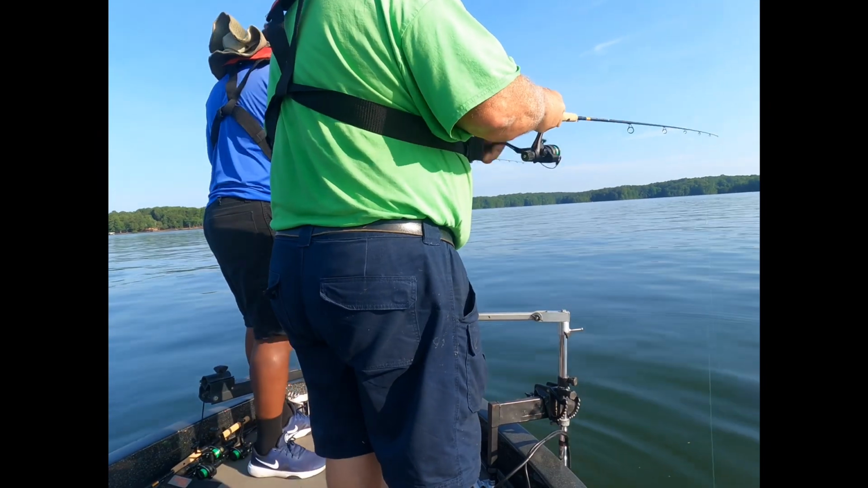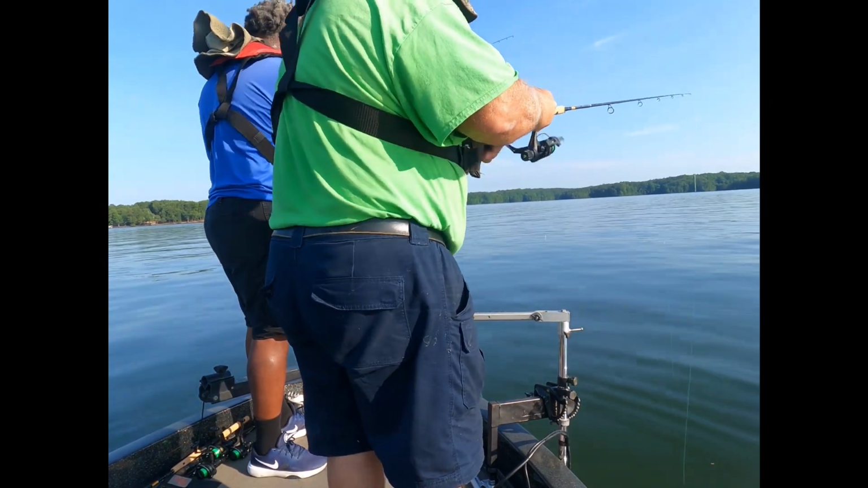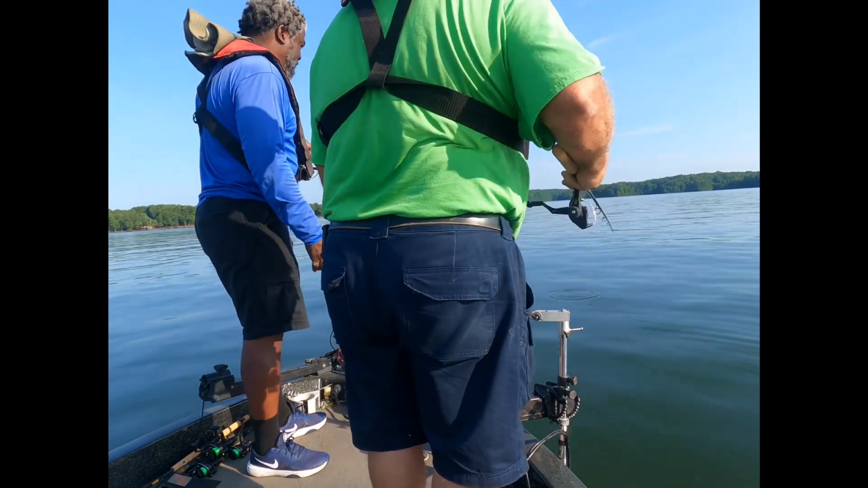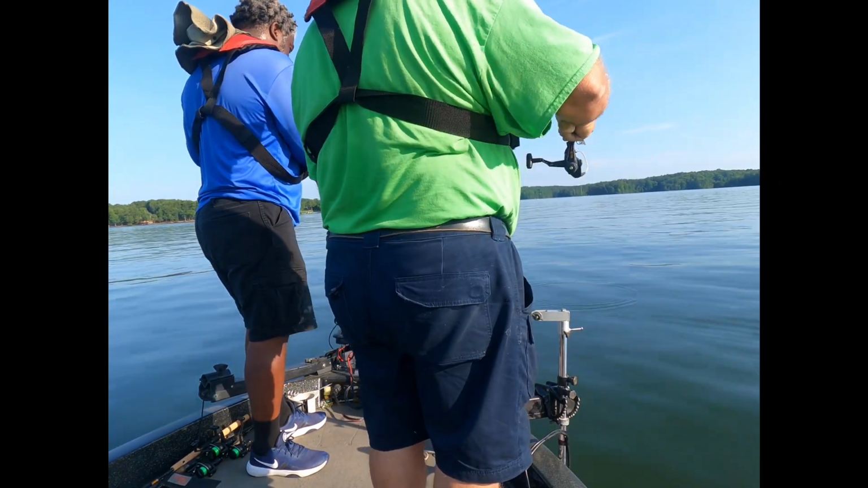Over a little bit. I got a wide frame. I'm talking about my shoulders are wide. So I'll make room up here for you. I got wide shoulders.